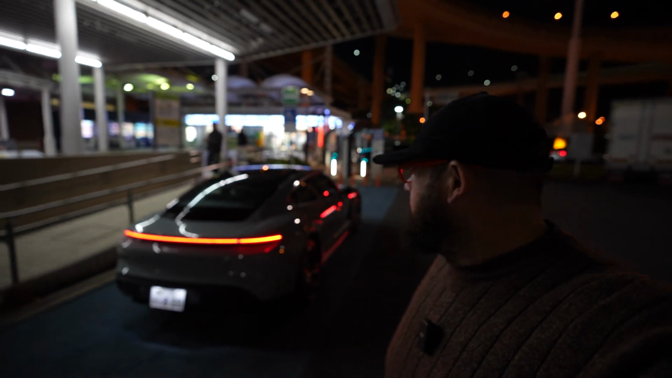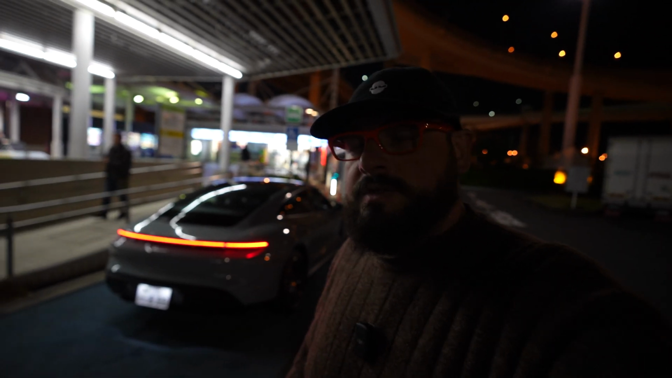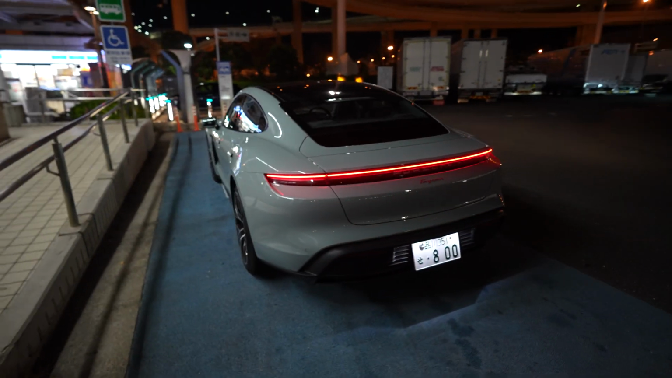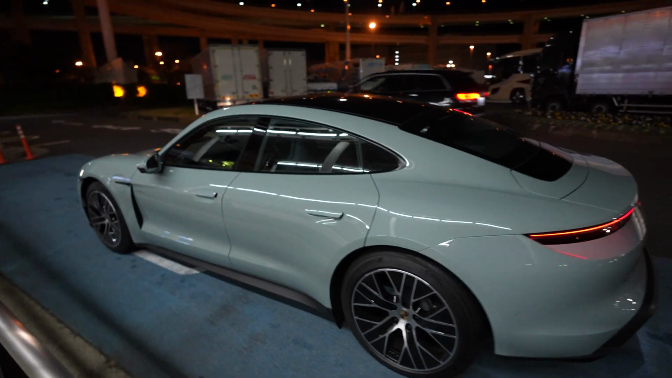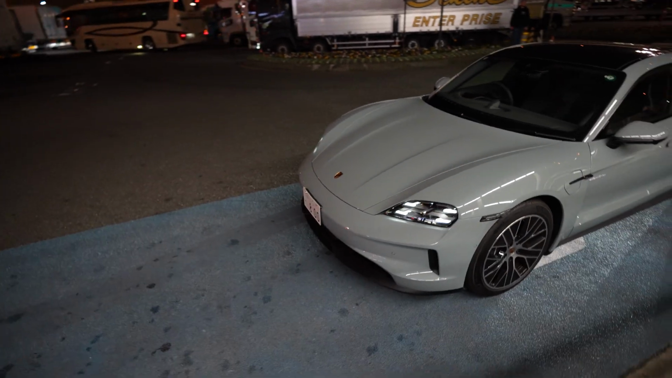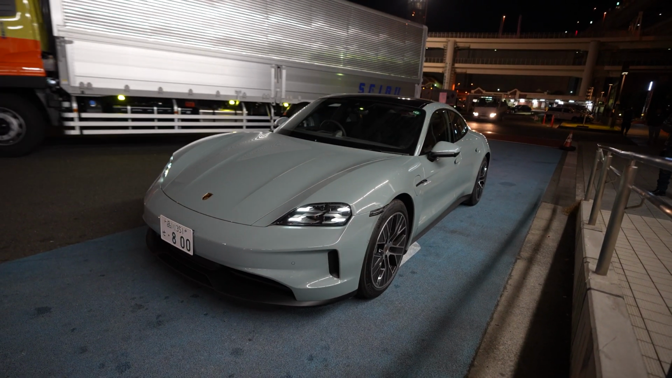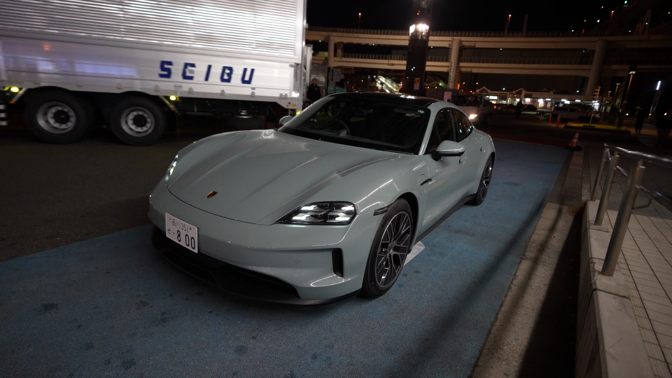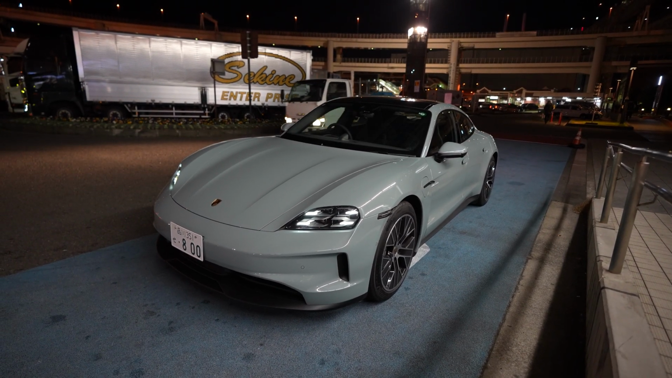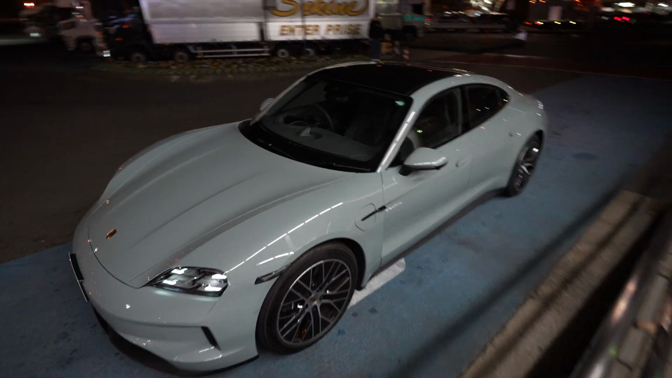Alright, so here I am at Daikoku, parked up in front of Lawson. We're going to grab some pictures here. I just wanted to do a little walk around of the Taycan, especially from the front. You can really tell how the car has been very slightly redesigned at the front. This entry-level version has a slightly redesigned front bumper. You can actually see the redesign better on some of the other models like the 4 and the Taycan Turbo S, and I think it just flows so much better.